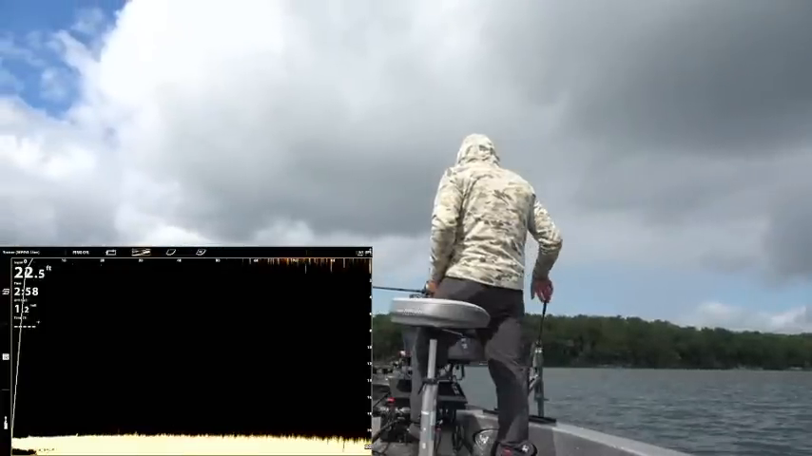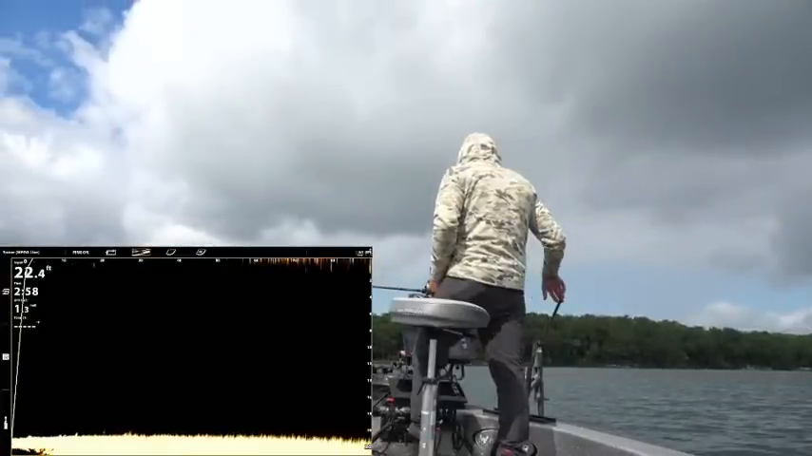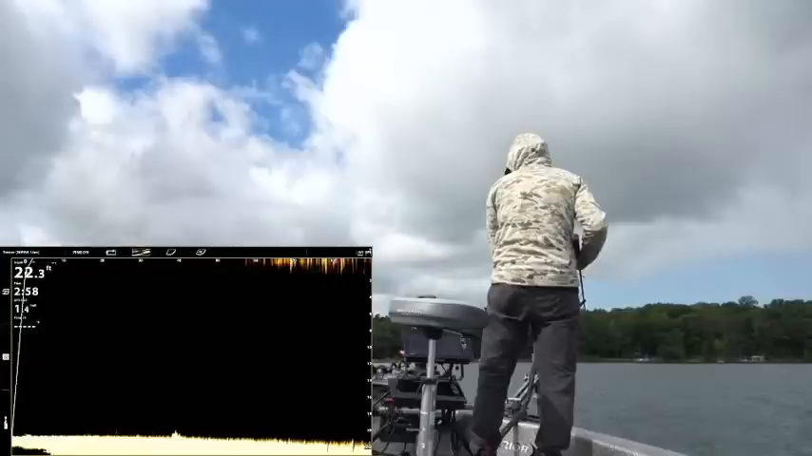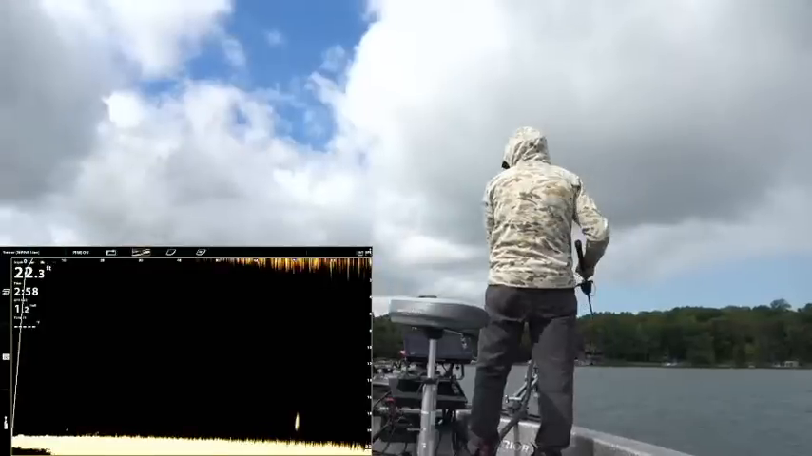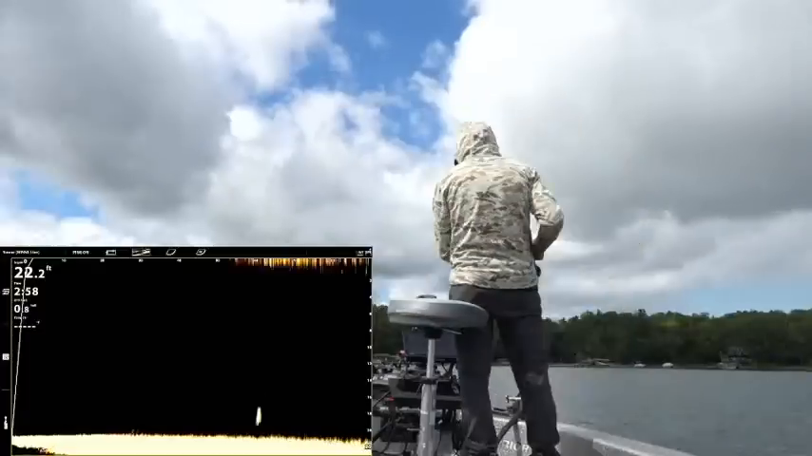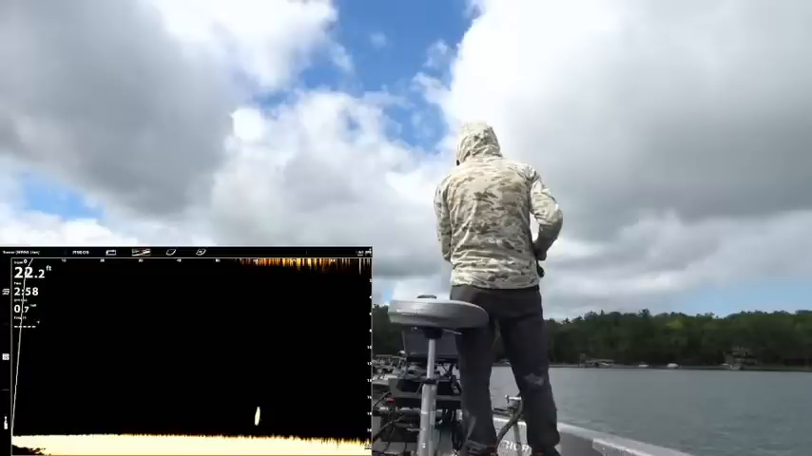See, it's about 20 feet deep up here and just a flat. There's one. One nice part about fishing really clear water is that the fish can see your bait from a ways away.